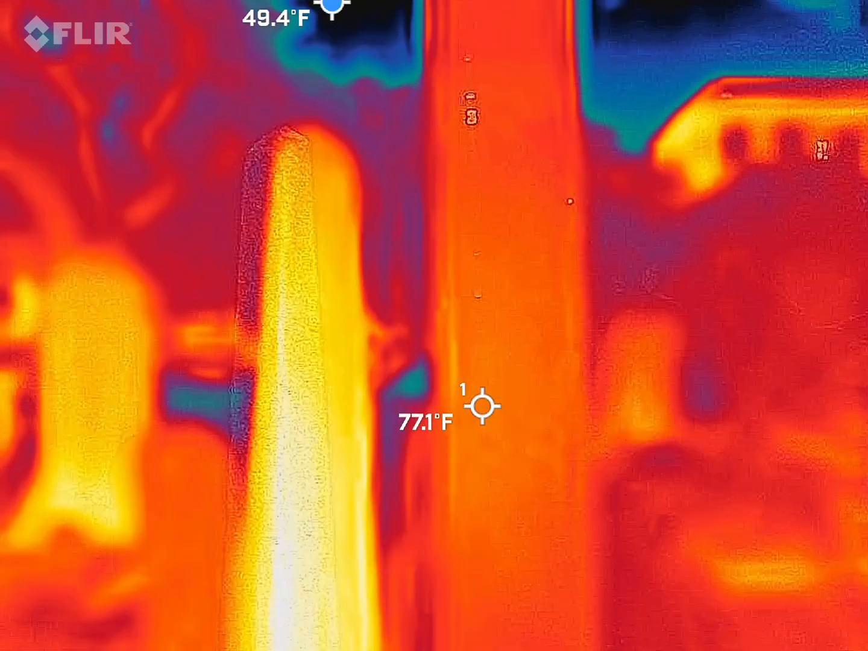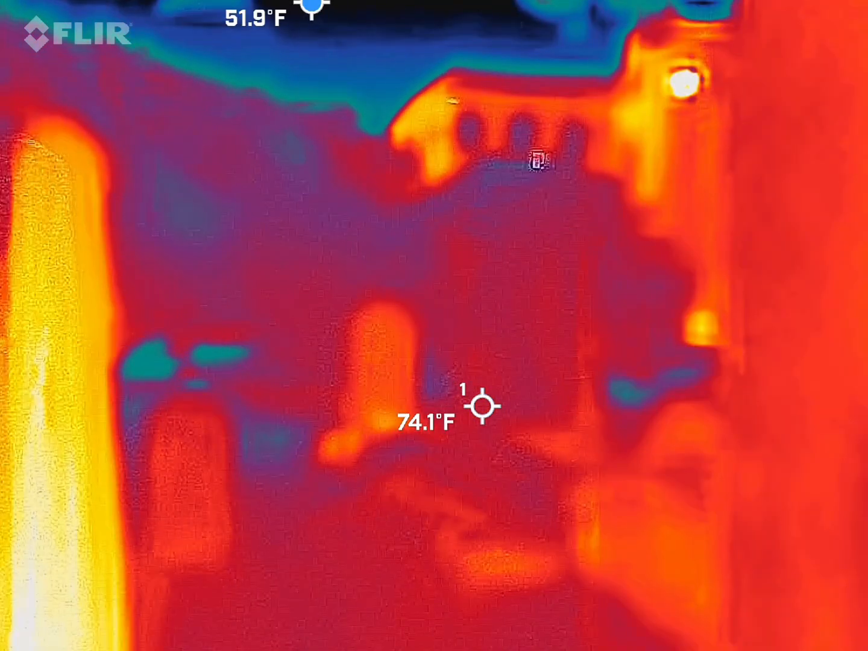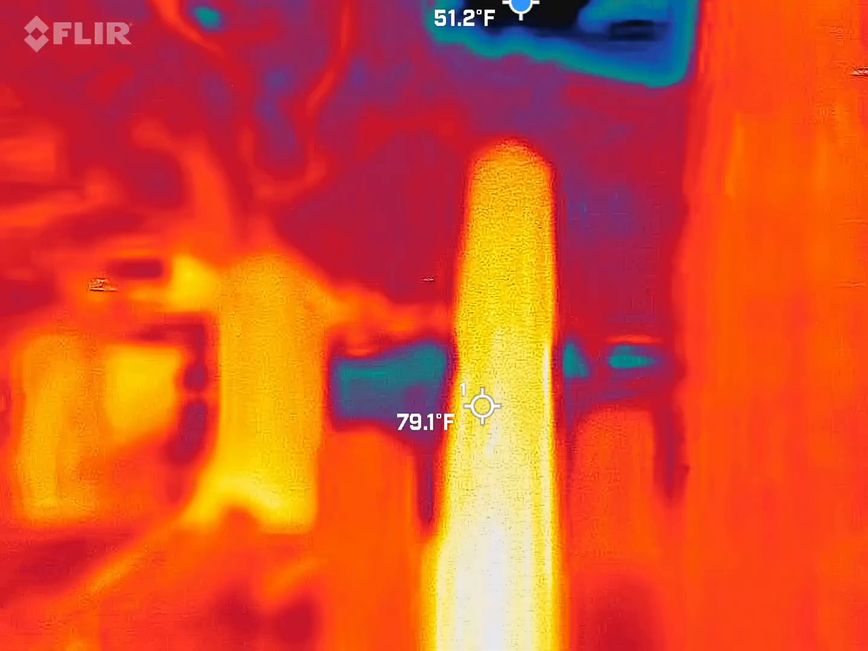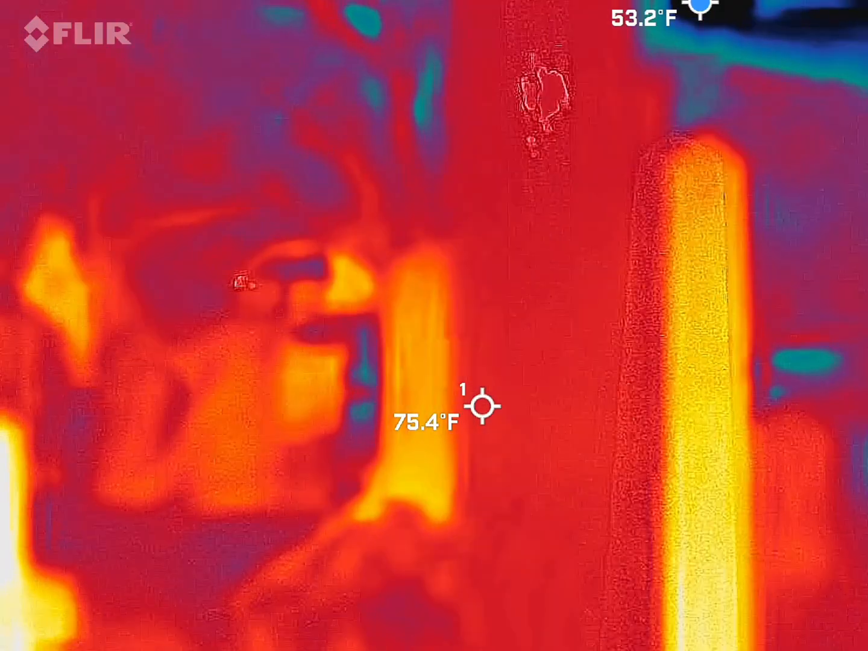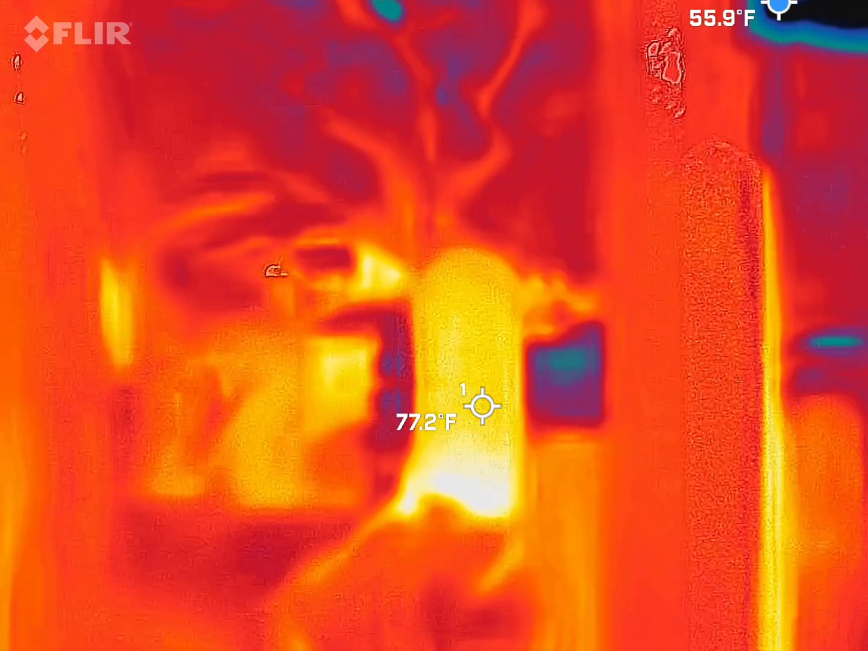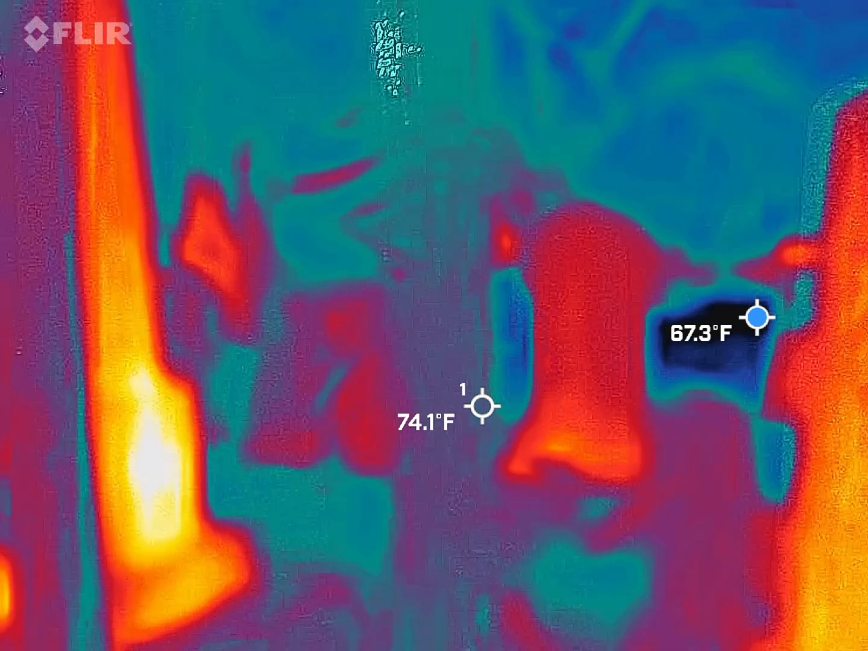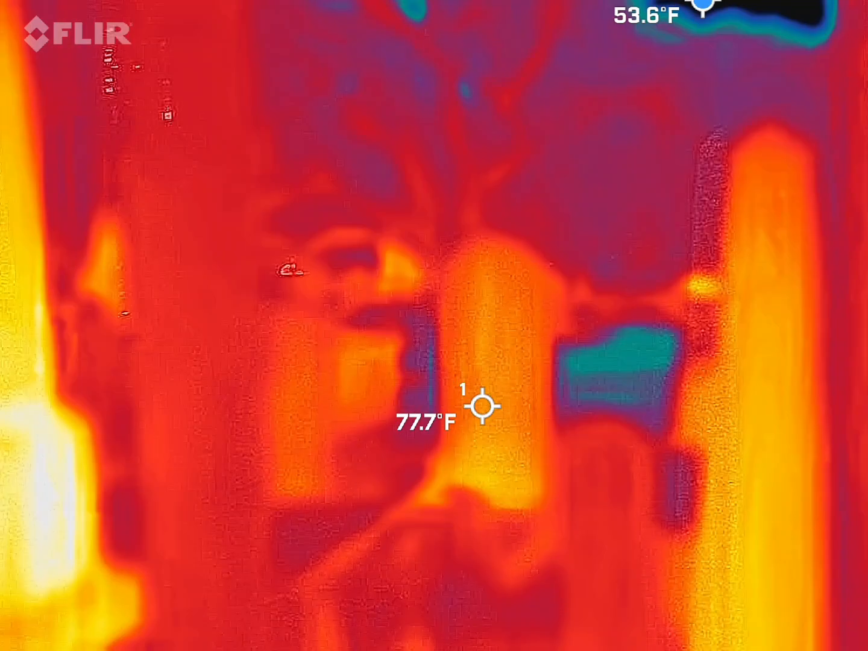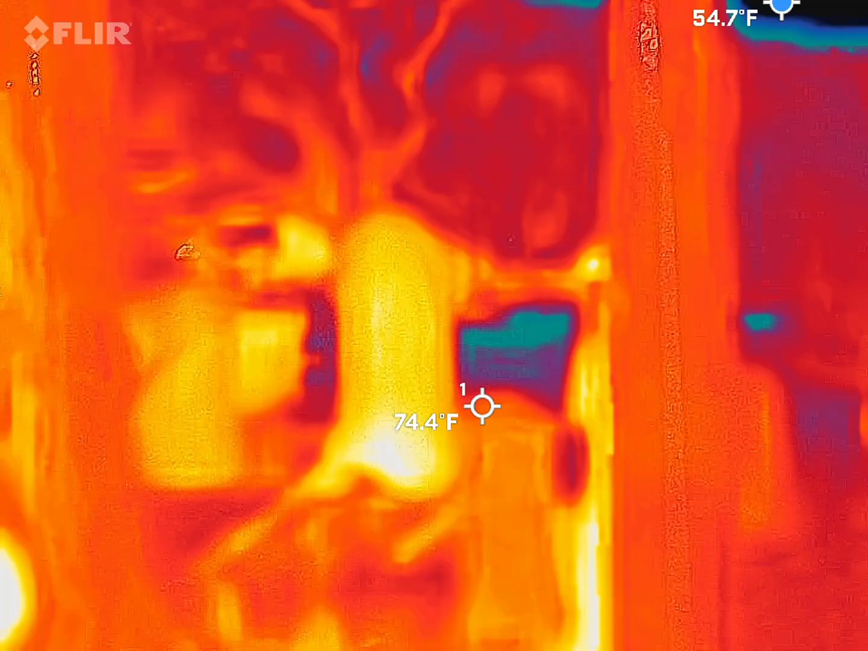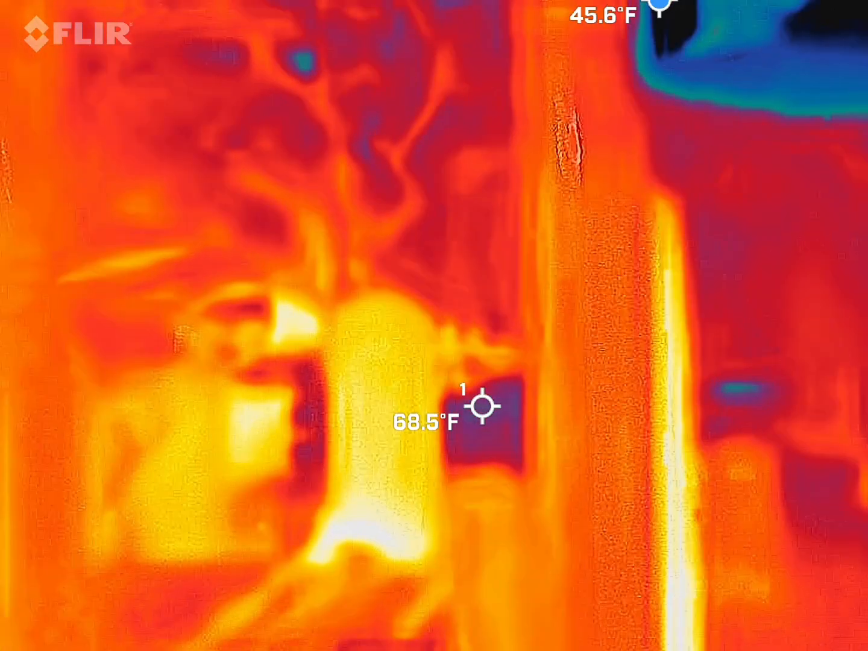Super cool to stare at a cemetery with that thing. Sorry, I get excited about the thermal every time I'm here. How much is this? So the hardware, just the camera itself, that one runs $400. The phone, I'm using a Google Pixel, because there's not many phones that can handle the software for it. That phone is a Google Pixel 6, I believe. So you're probably looking at $600-700 just for the phone. So you're probably looking at about a $1,000 setup.